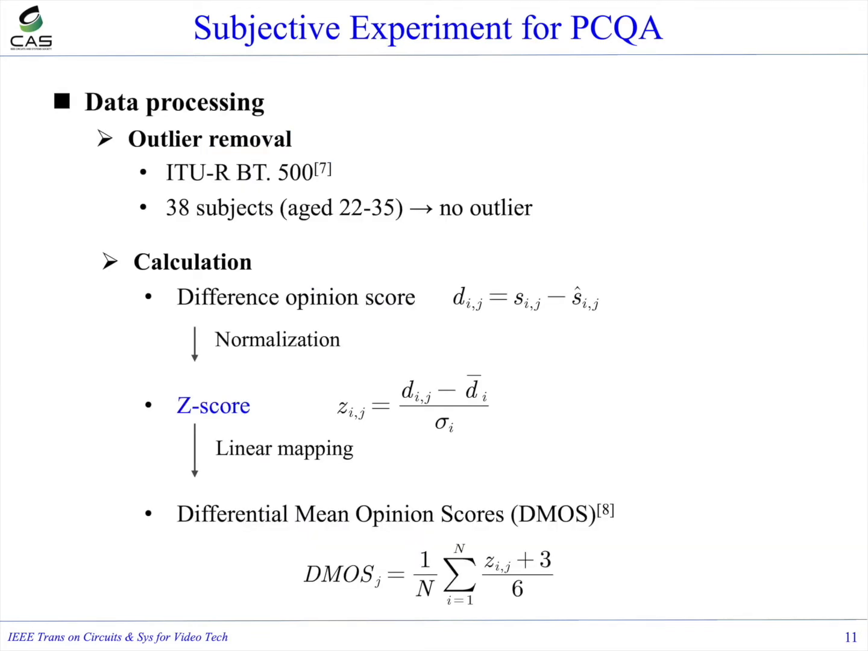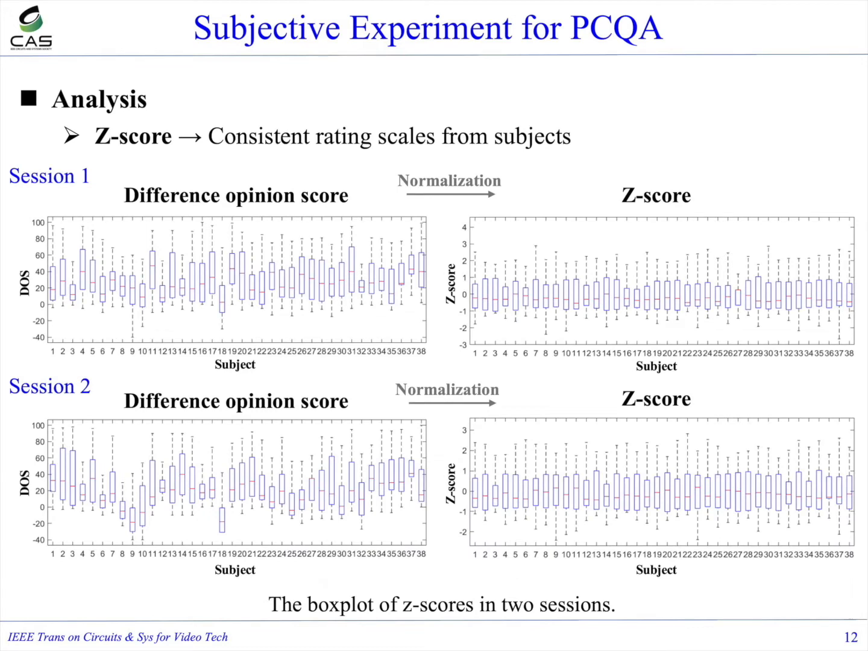For data processing, we first did the outlier removal according to ITU recommendation BT.500, and then we calculated difference opinion scores and normalized them into z-scores. Finally, MOS scores are obtained by a linear mapping. To avoid fatigue, our tests were separated into two sections, and the box plot showed the z-score data have stable distributions in both sections.